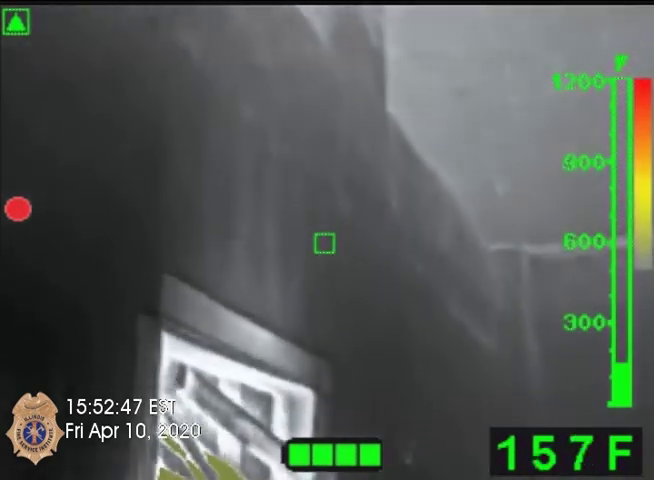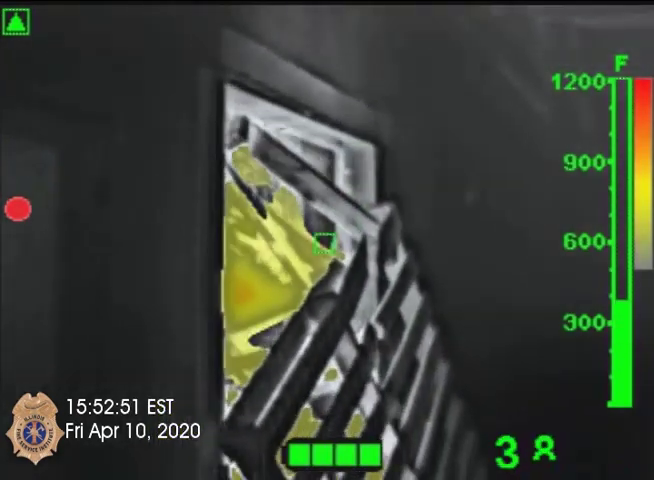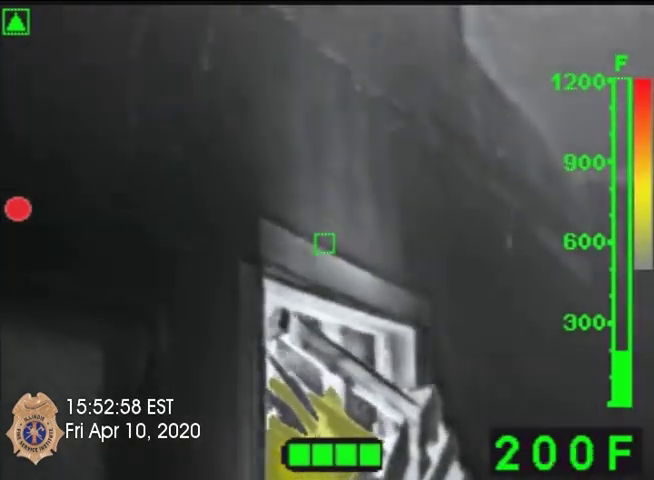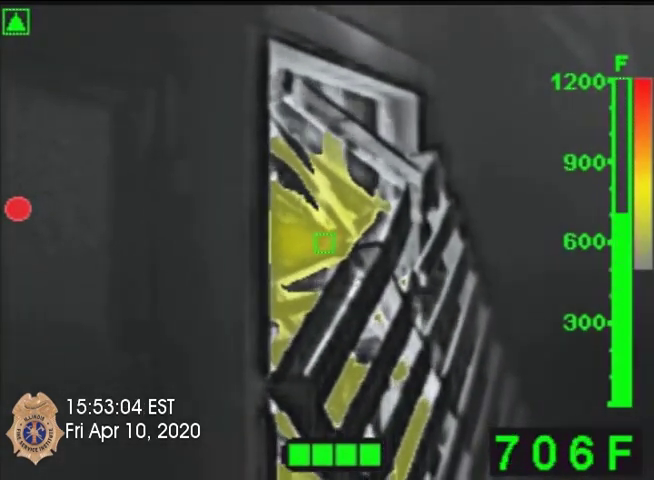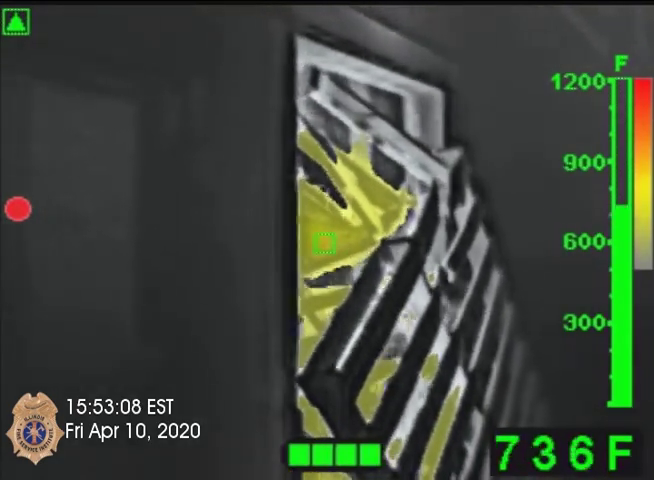Reading the temperatures on your thermal imaging camera, you will see that we are only reading about 155 at ceiling level. While we have temperatures that are much higher in the gases, the actual temperature of the building is only 155 degrees. Because we do not see a lot of colors on our camera, we can continue moving forward for our search.